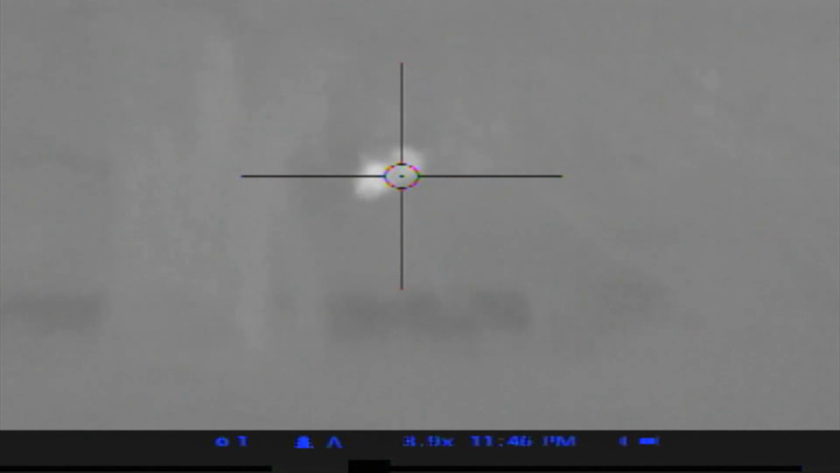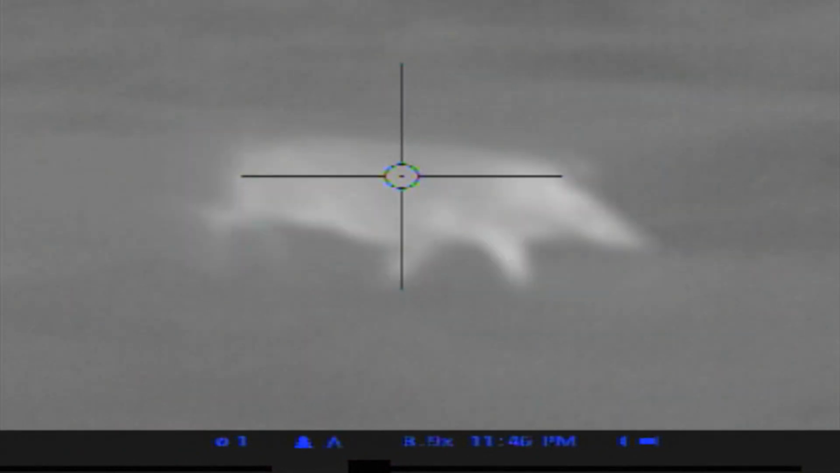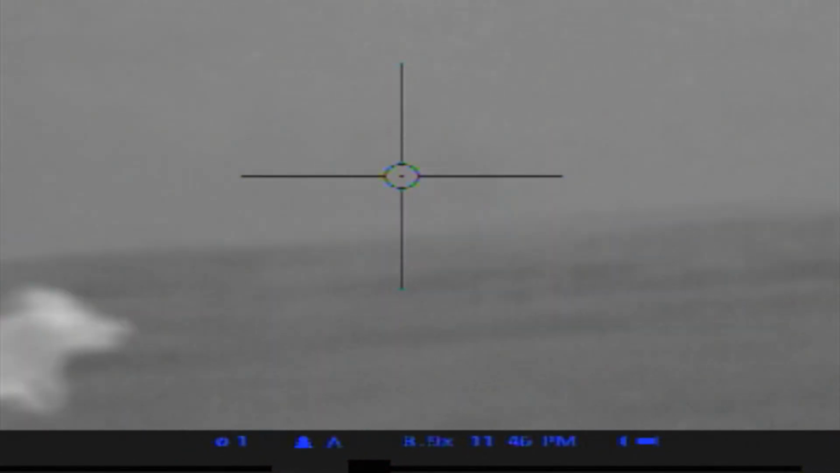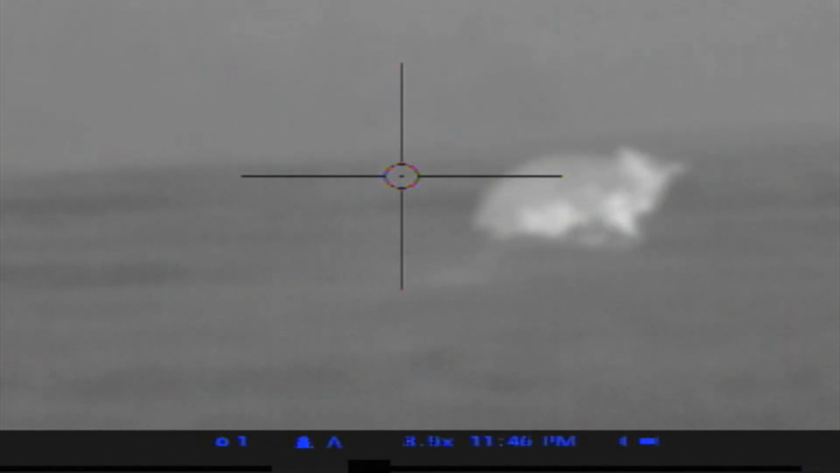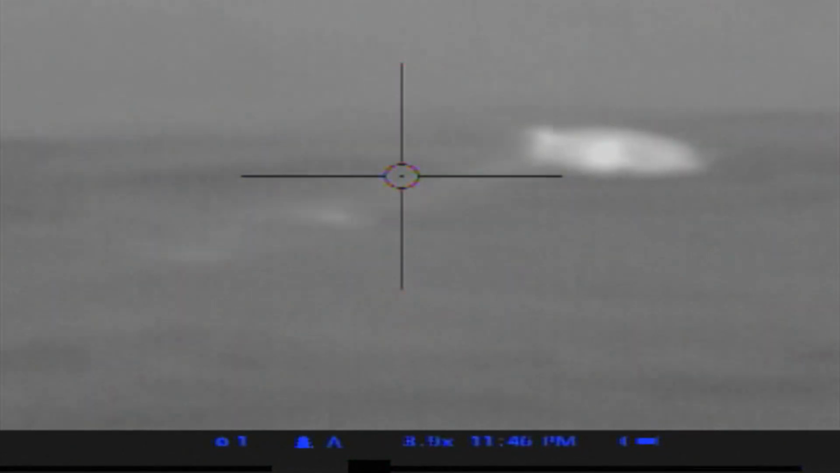And this shot here, where the camera freezes up, was a good chest shot. So we know at this point that she's hit at least twice. This is a great hit here. This sow just did not want to go down. Look at this. And then she gets back up after Shawn took another shot at the running hog over there. Nails her in the rump, and that's the one that drops her.